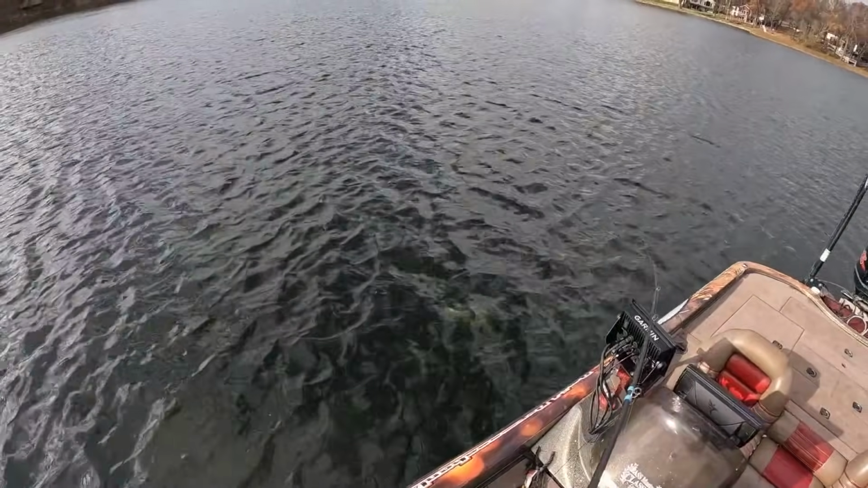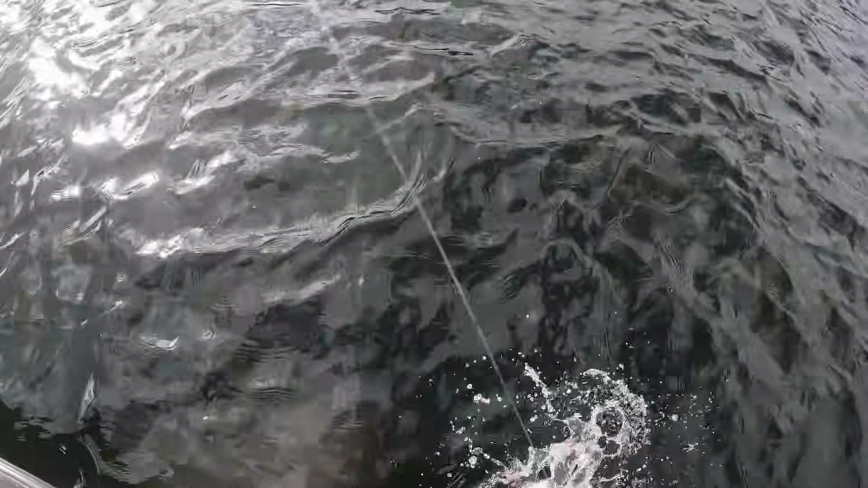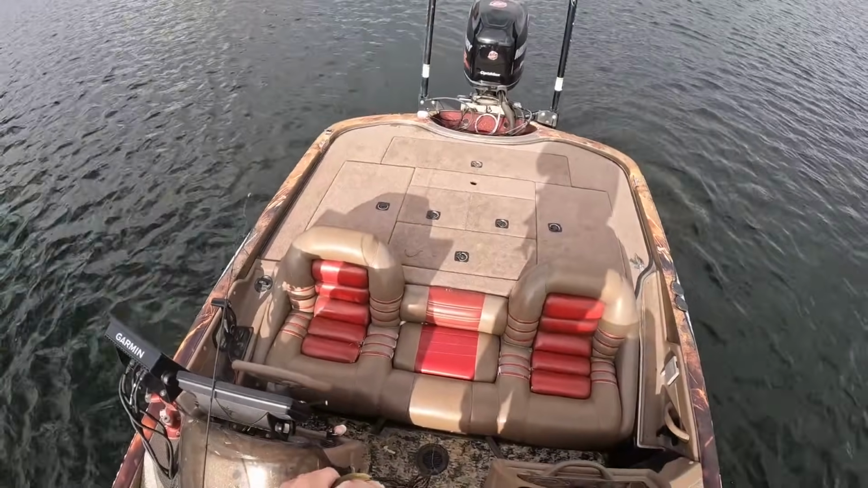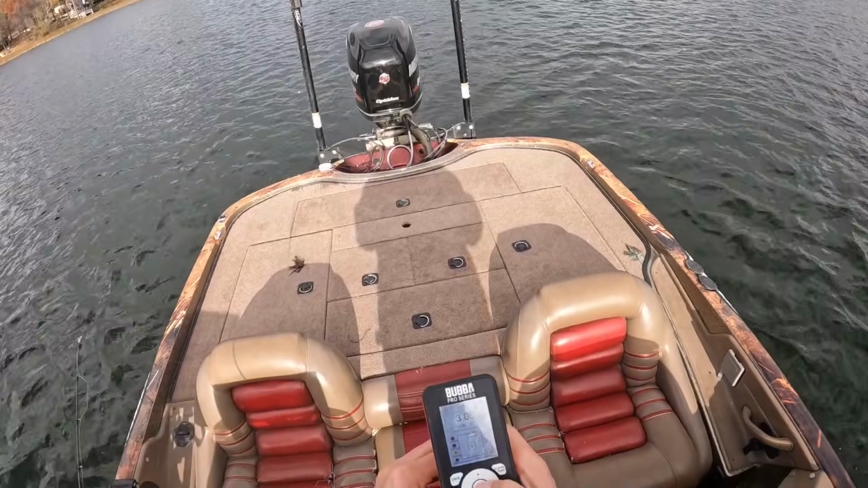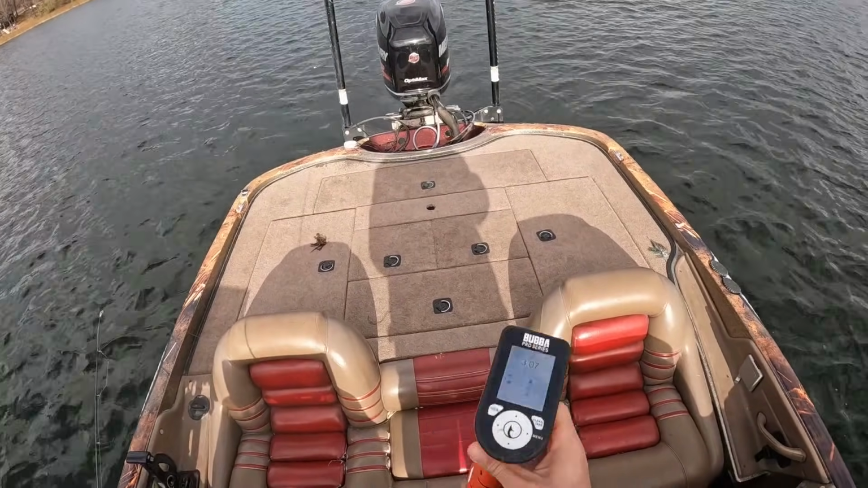That's a nice bass. There. Not bad for a first one. Get him on a jig. Three-pounder to start the day.